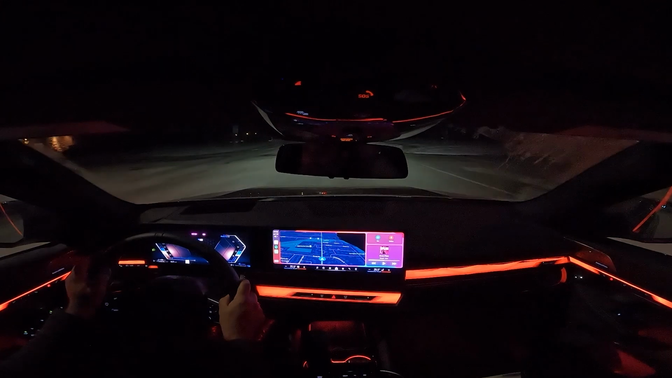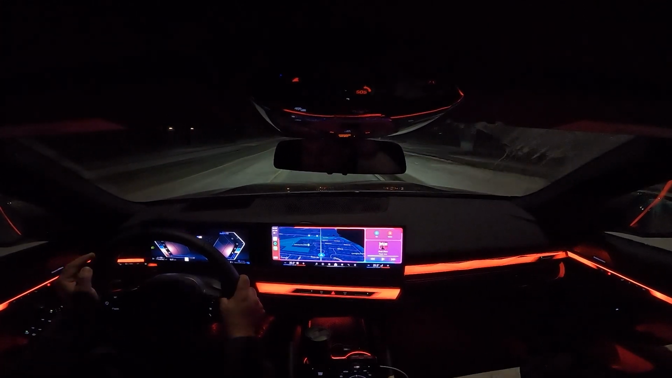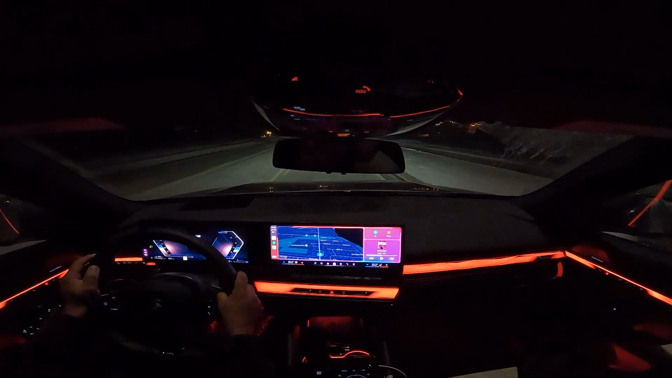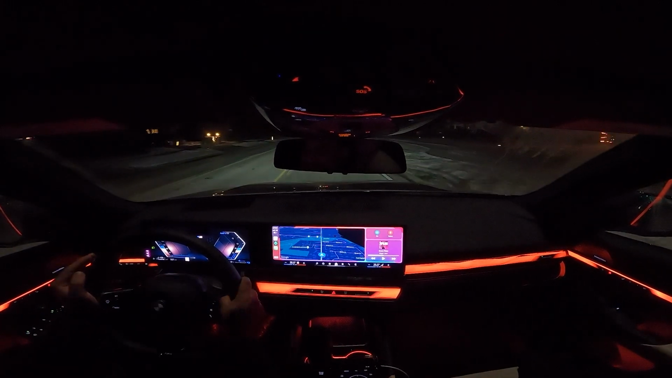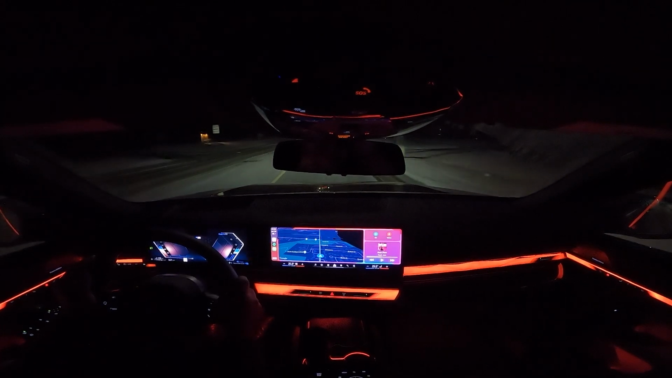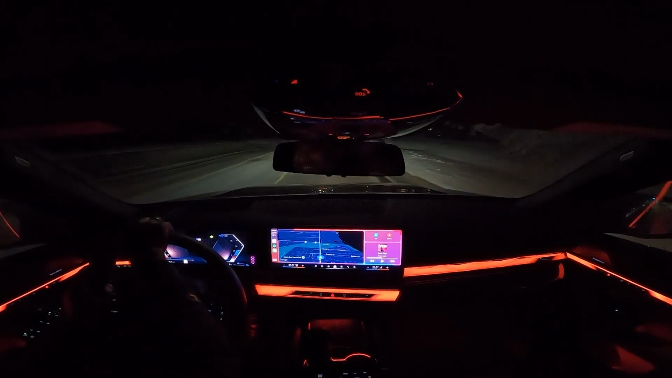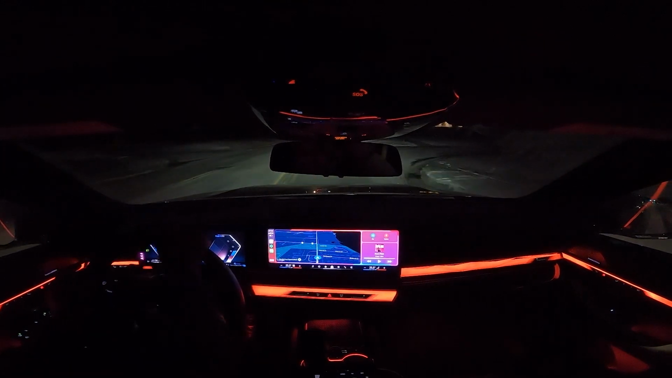What I'm going to do is find the next street and turn into it, and give you a quick look at the backup camera and what it looks like at night. It's pretty high res, as it should be for a luxury manufacturer. There's a street right here. Let's quickly jump in here.